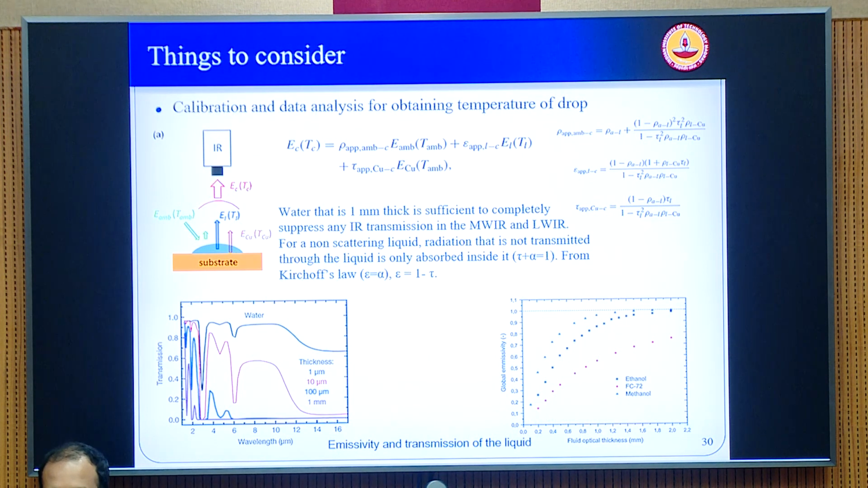Whereas if you look at other fluids which are also quite volatile, like ethanol, FC72 and methanol, their transmission is much higher than that of water even at 1 mm. So for example, even if you take about 1 mm, you can see the transmission, this is in terms of emissivity, which is 1 minus the transmissivity. You can see the transmissivity of ethanol, methanol and FC72 is higher. So what the detector sees is actually a signature of what is within the depth of the fluid and not exactly on the interface.